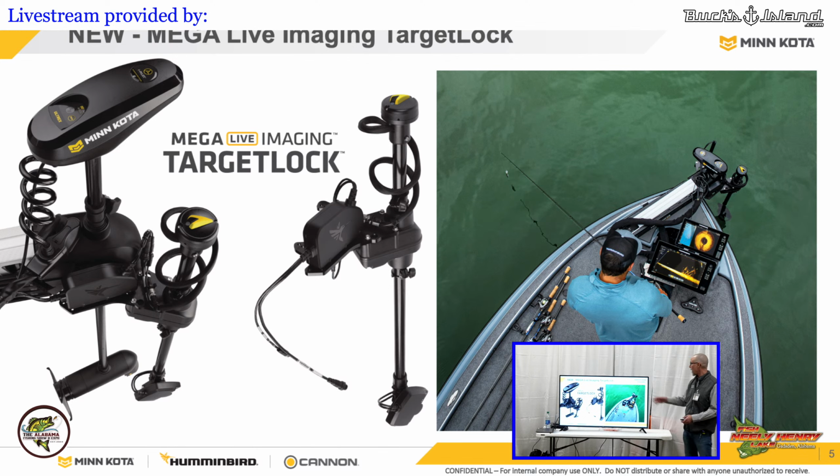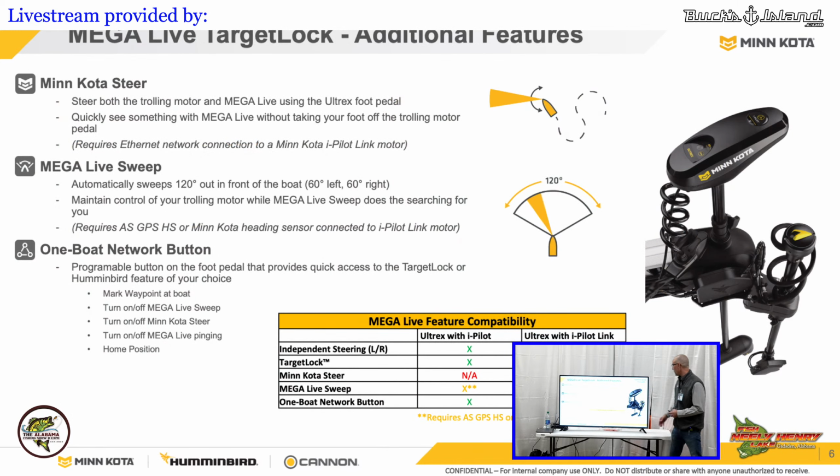So that Target Lock has now stepped us up even further. I can do things with everything linked together. I can go back to steering it with even my foot pedal. So I can put it on Minn Kota steer and it will actually follow my foot pedal, kind of like what everybody does now, even though it's on a separate accessory there. So again, Minn Kota steer, being able to steer it and have it follow the head of my trolling motor so I know that I have it. I can do a Mega Live sweep.